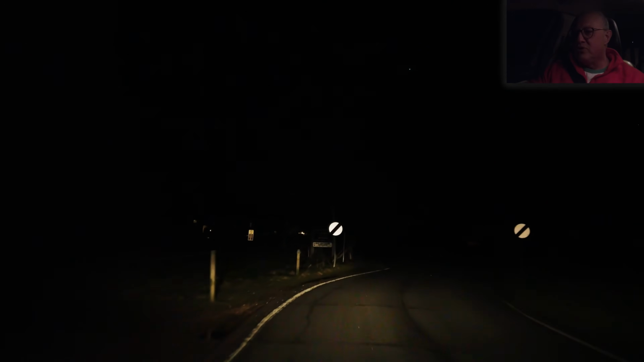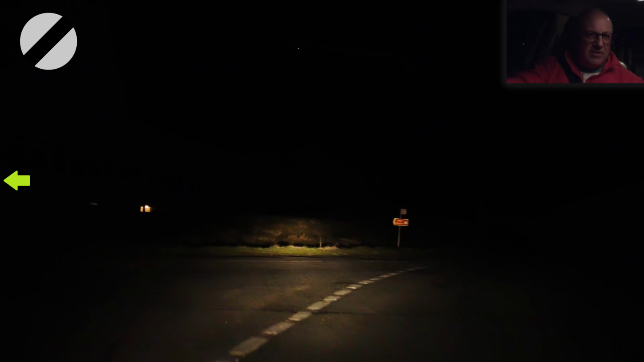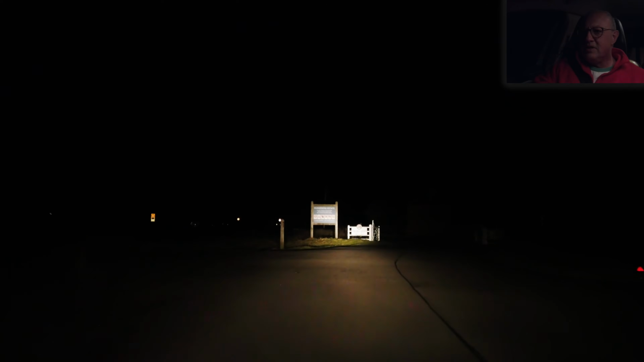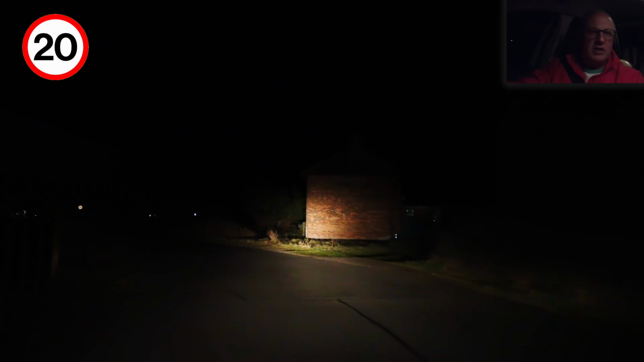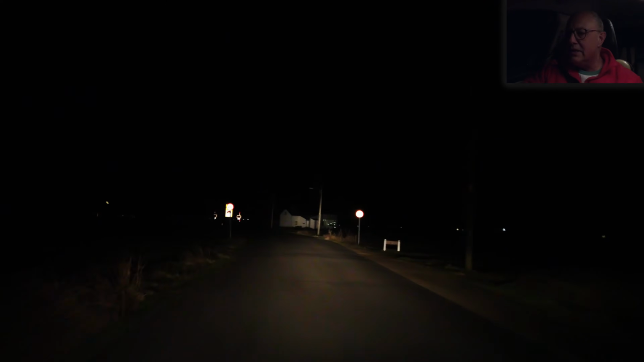it. National speed limit applies. However, driving into the Dungeness estate, I believe it's speed controlled. Yes, 20 miles an hour. You might catch a glimpse of the power station. If it goes up, we'll be vaporised in an instant, so it won't matter, will it?